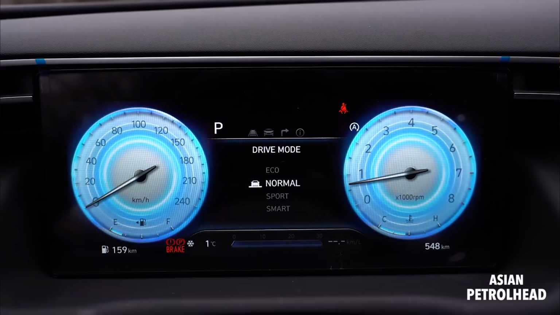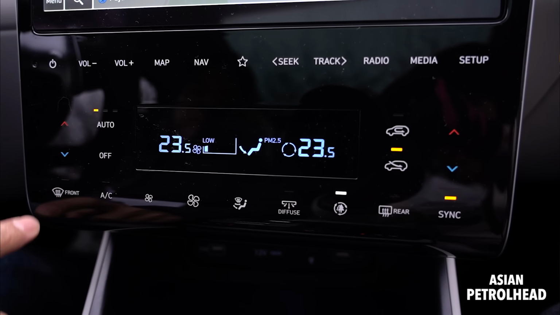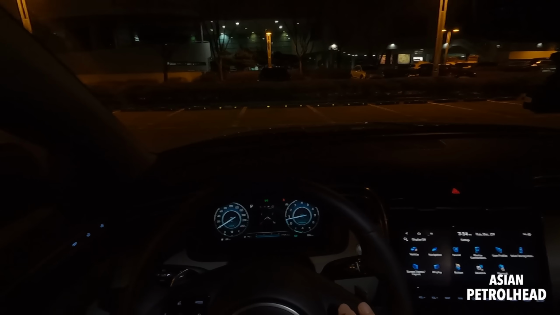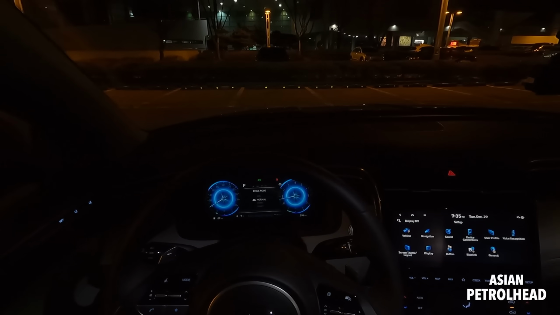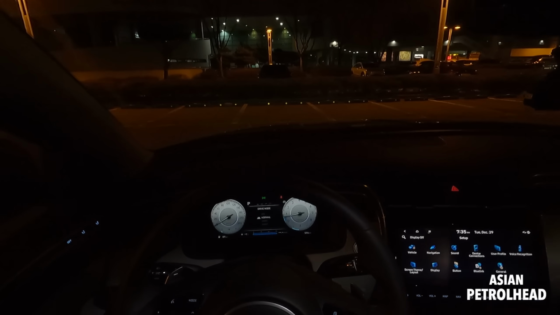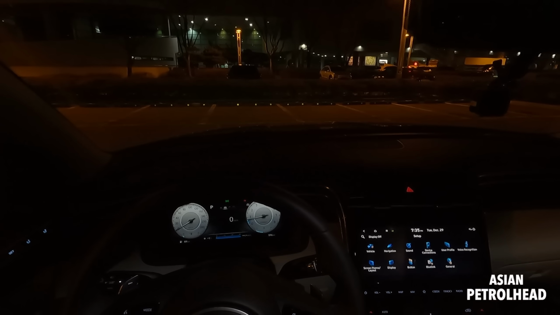It's very easy on your eye with great graphics. And some of you also asked me, can you change the digital gauge cluster theme without changing the drive mode? And my answer is no, you have to. That's the only way. Okay, and this 10.25 inch system shows lots of information with great graphics, but like I told you, there's no way you can change the theme without changing the drive mode. And sometimes the normal mode seems to be too bright because the background is white. So maybe Hyundai will think about that.